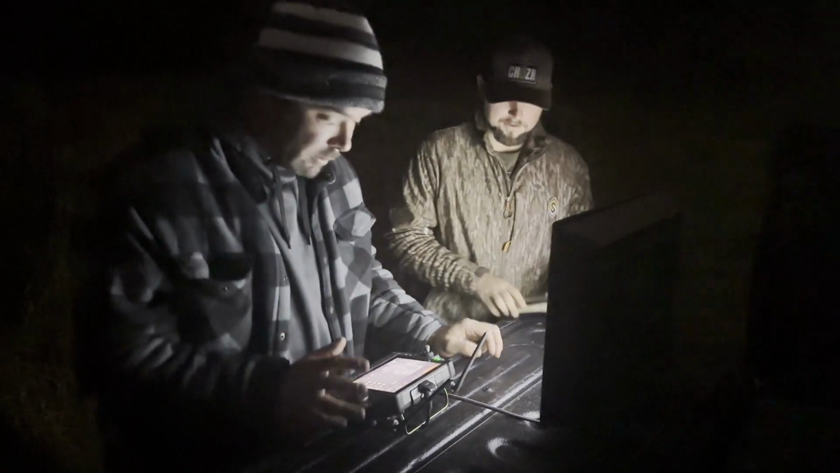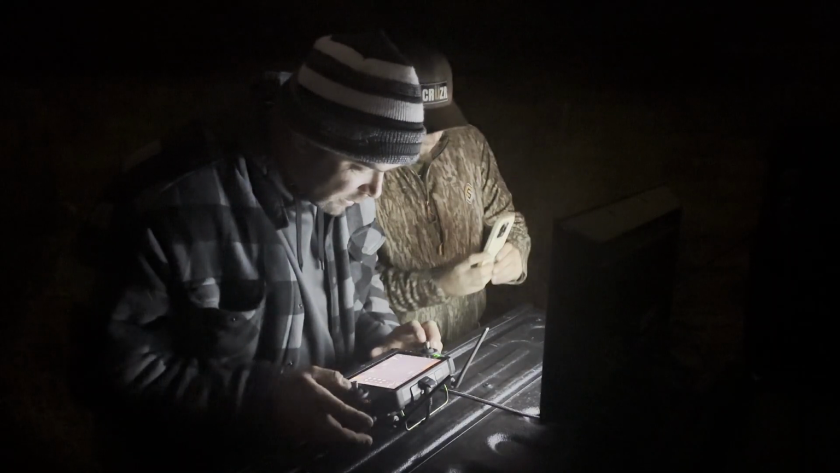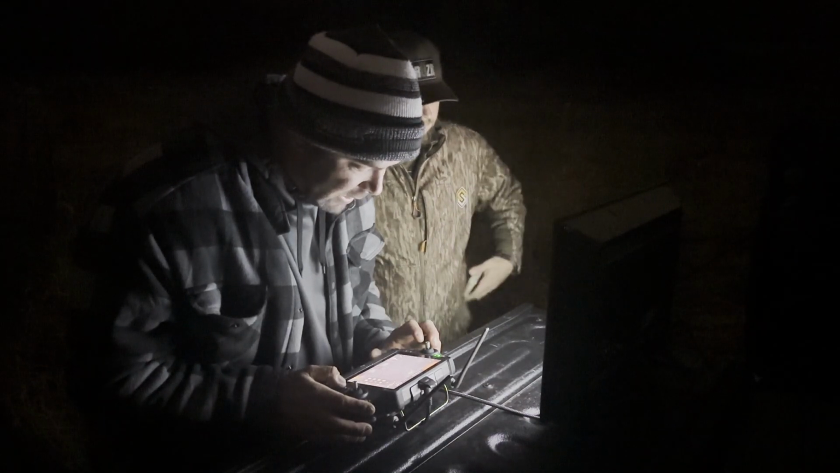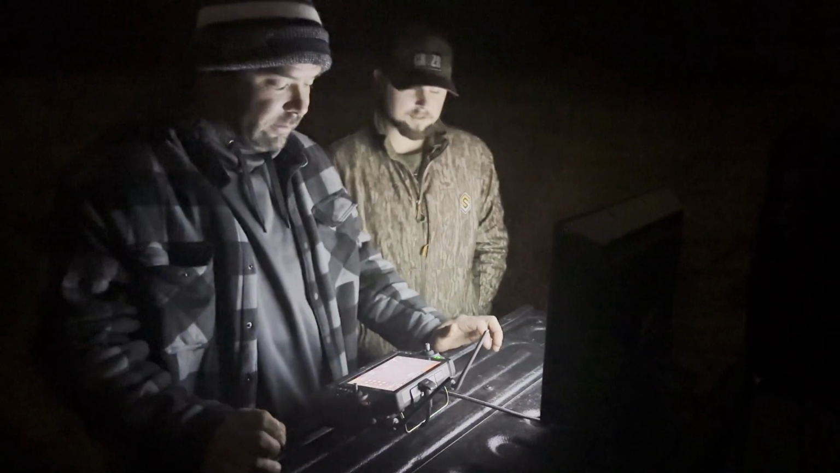Ready to hammer. Why do you think I have you out here? Let me see if I can get you a better picture. I mean, it's just under brush. Yeah. He might be dead now. Oh, no, he's not. Jesus Christ. Told you he's big, bud.